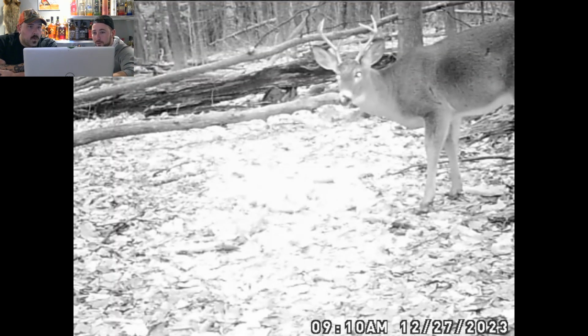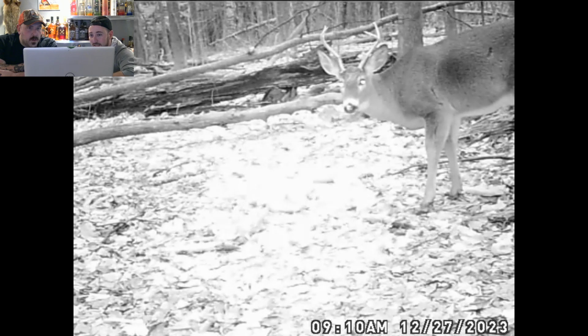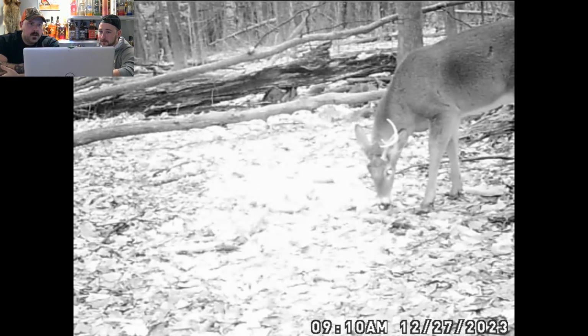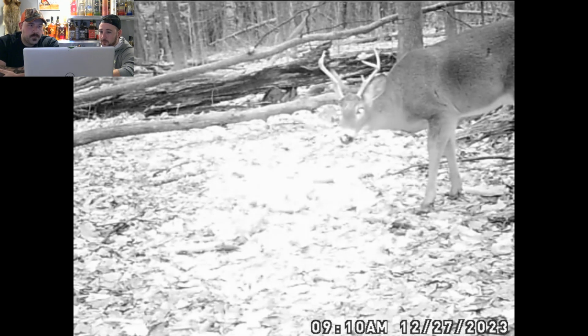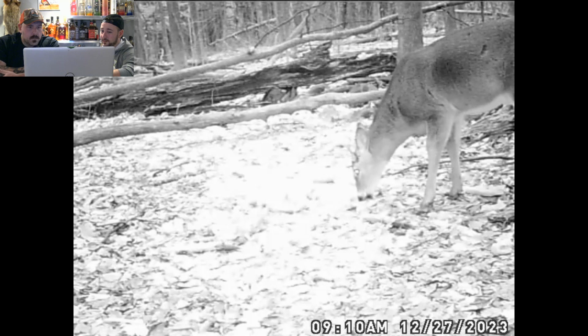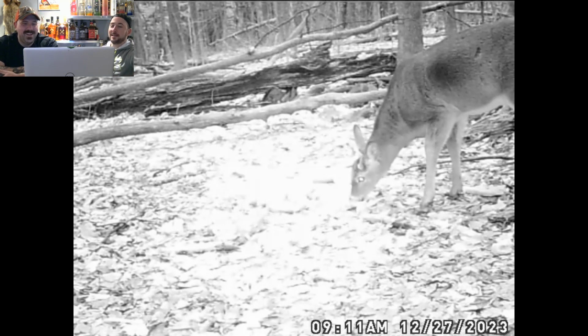Oh, there he is, the 6-pointer. That's our 6. The velour coat. He comes back. Is that a shot mark in his belly, or is that just the hair? But man, that would be real back above the gut. He has a nice little rack for his age. He's gonna be real good next year. And guess what? He likes pumpkin, so I'm gonna pumpkin spice his food, man.